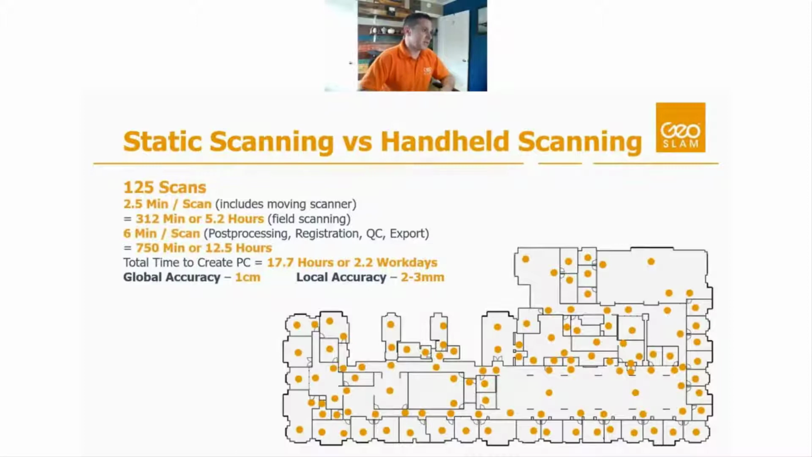So with the static scanner, we did 125 scans. Each scan was a couple minutes, including time to reset the scanner, that kind of stuff. We did cloud-to-cloud registration, so we didn't have to move targets or anything like that, but sometimes that can add extra field time as well. So about 5 hours of total field scanning time.